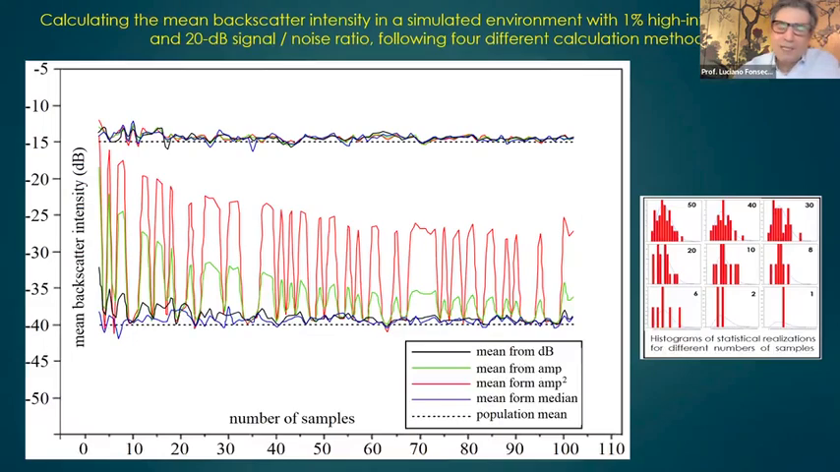With that in mind, I did this statistical simulation. We start with a seafloor that could be modeled with an alpha parameter of 0.01, which is minus 40 dB here, and a beta parameter of 2.